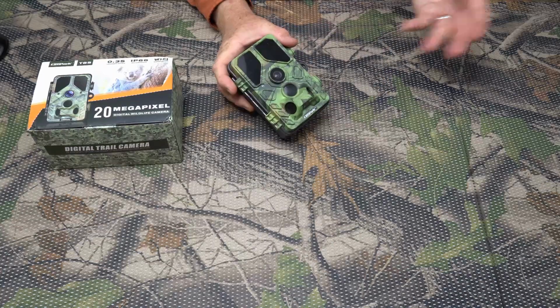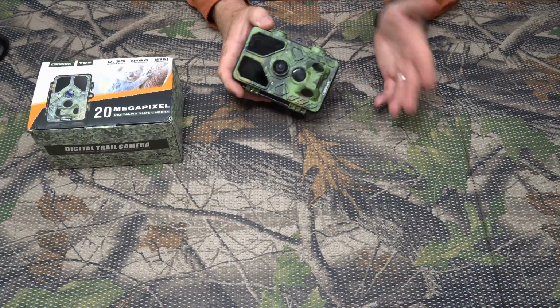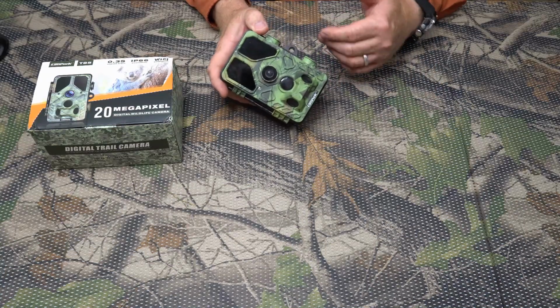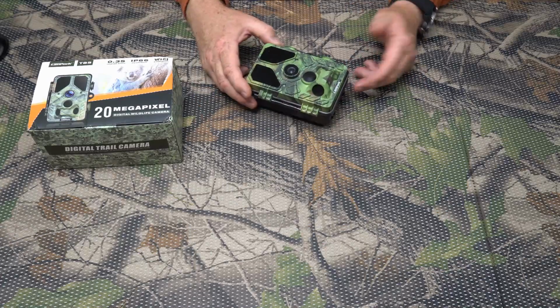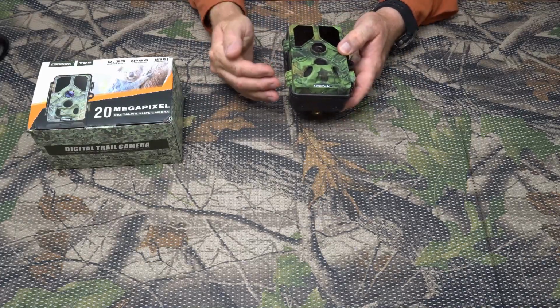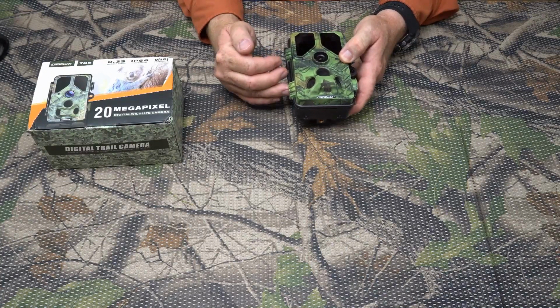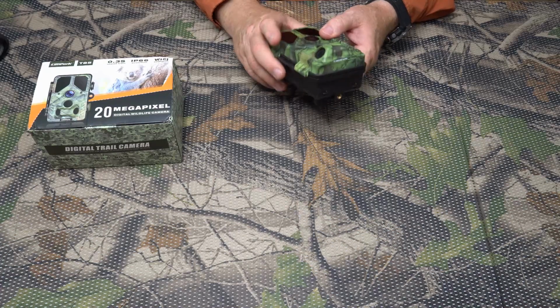It takes a little bit to play them via Wi-Fi. So I just pull the card. Cards are cheap. I take extra cards in the field with me, and I just pull the card and put a new one in there. But if you only had one card and you want to download your pictures via Wi-Fi, you could do that. I used it mostly for just pointing the camera, and it worked well.